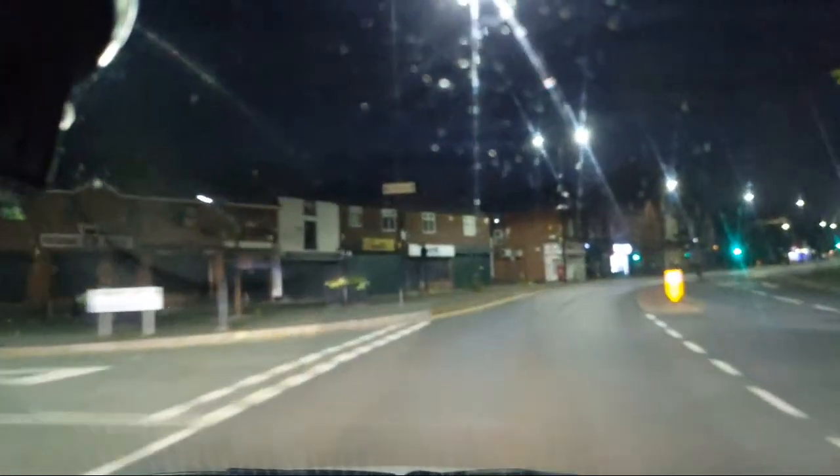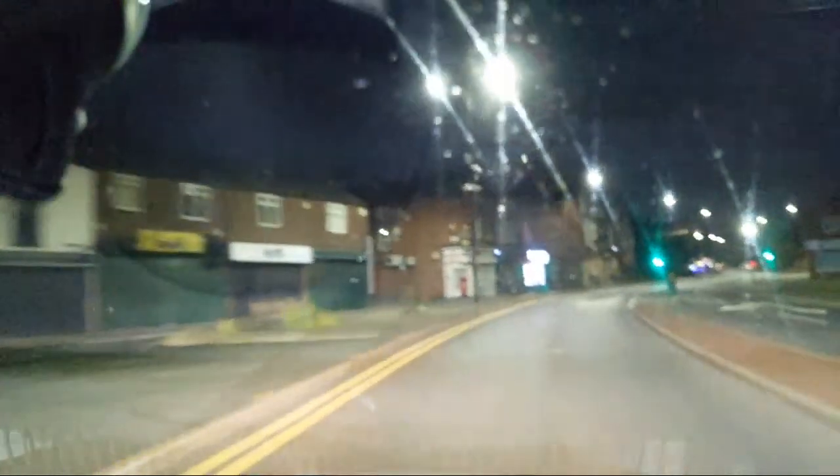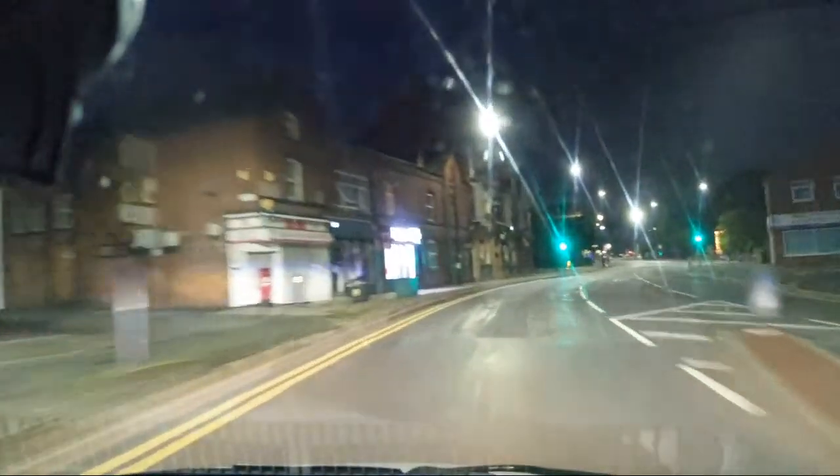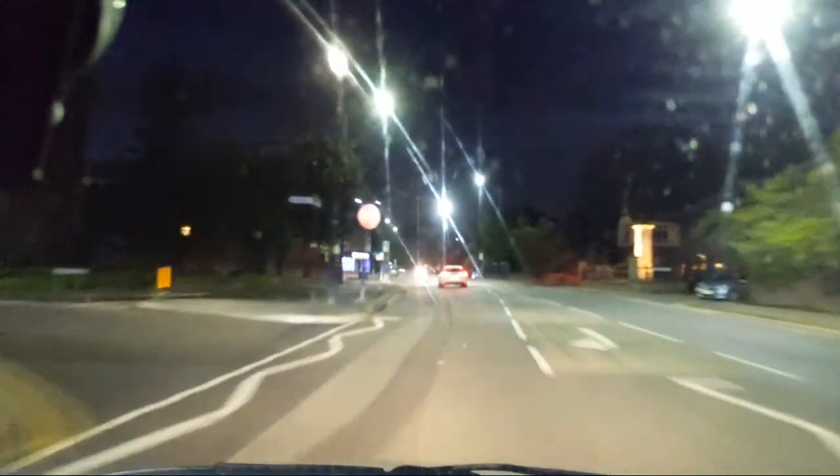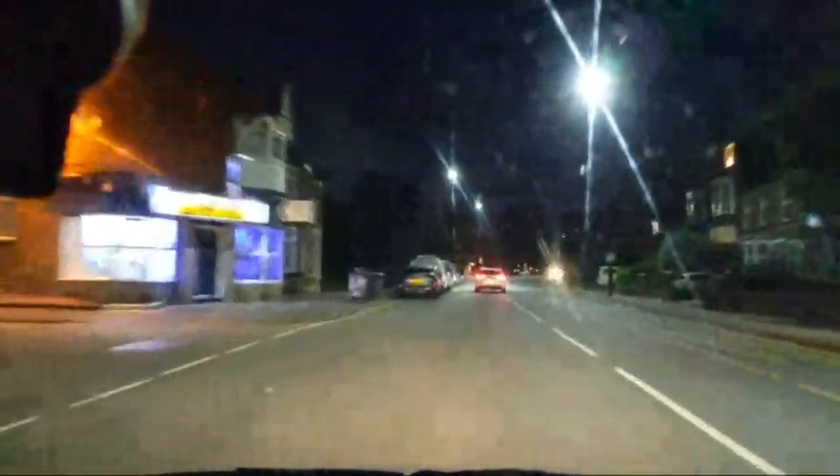Absolute arsehole. They don't stop when I've got cars rattling behind me. 1, 2, 3, 4, 5, 6 cars behind me. And they're on the road. Ugh, indeed. Anyway, we're now coming past the hospital and the lights are on, I think.